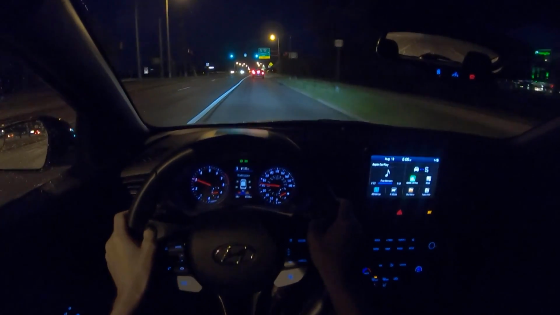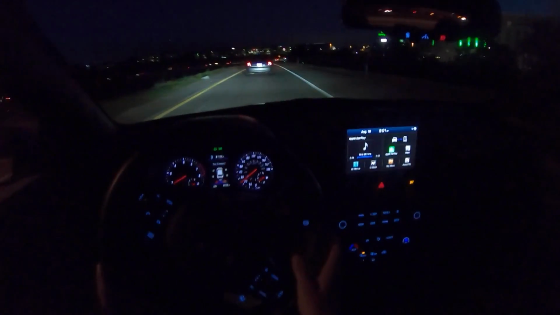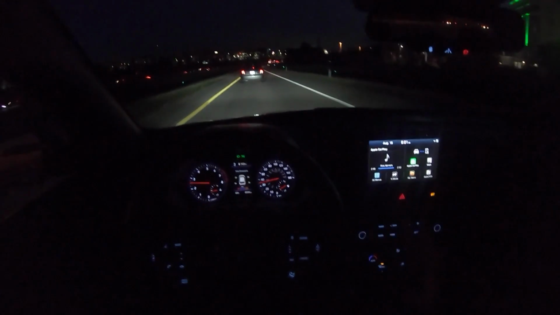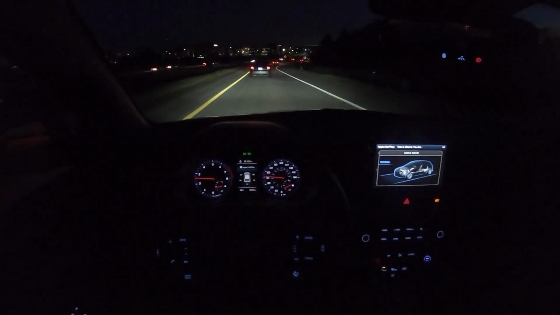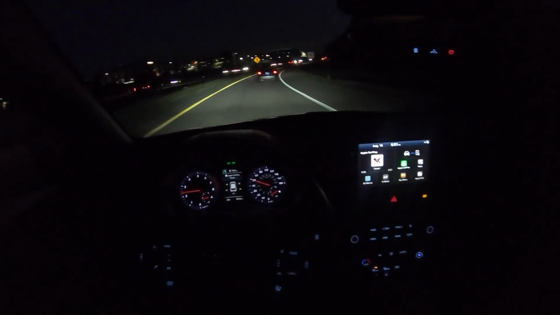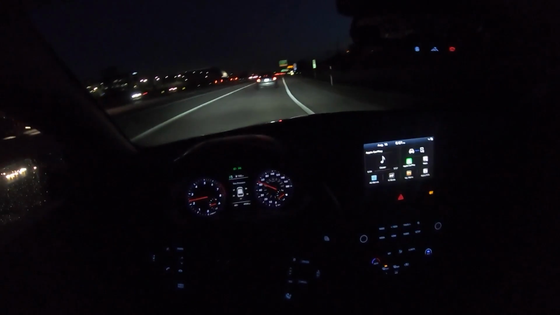The Veloster N also, I think, has a little bit less exhaust drone than the Type-R. The Type-R has this tri-exhaust tip with a muffler that's supposedly supposed to reduce drone. It still drones. This Veloster N, you put it in a normal driving mode, it's silent. There's no drone. There's no sound. You really can't beat an exhaust valve, and that's what Hyundai's done here.